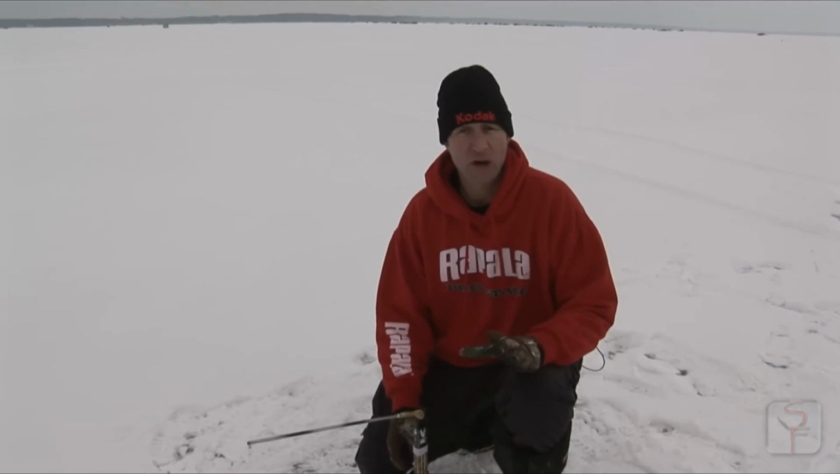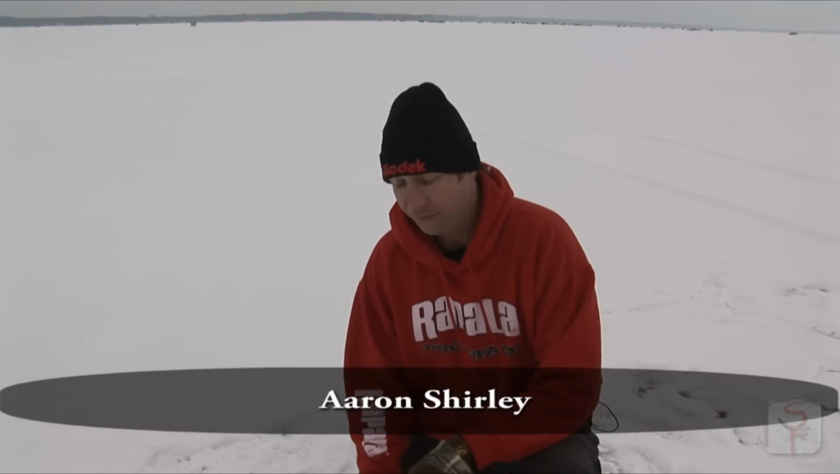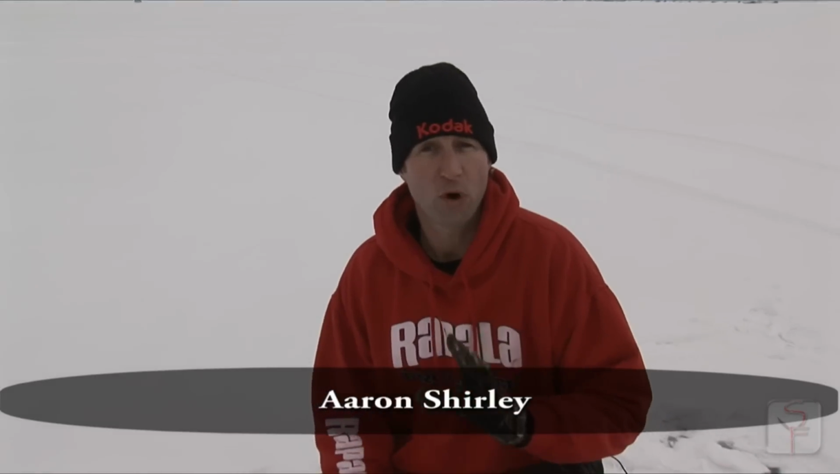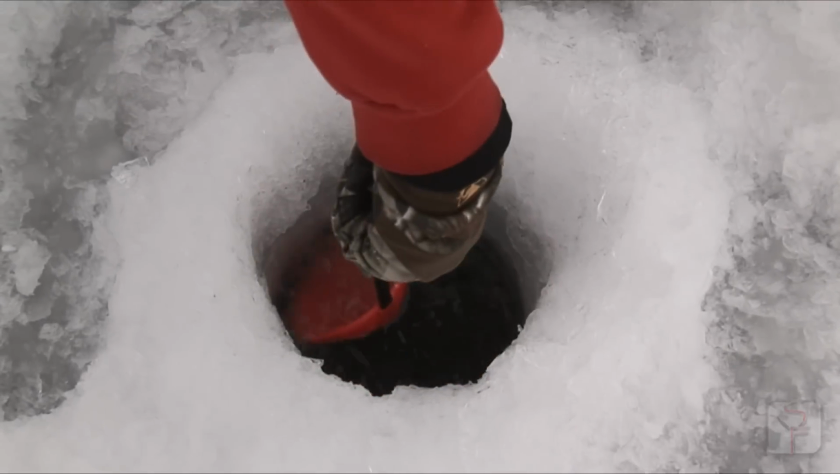One thing to remember about your tip-ups: a lot of people set up a tip-up, but unfortunately, most people don't maintain their tip-ups. They don't check the actual hole. A lot of times, a layer of skim ice forms on top of that hole, and you're not really going to see the bites because your line's going to get frozen in there. So it's important to maintain the actual hole, take a nice scoop, and clear all the ice away.